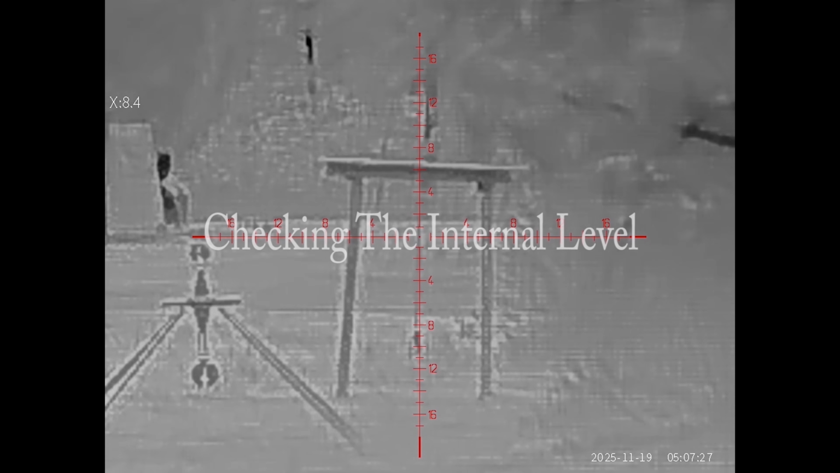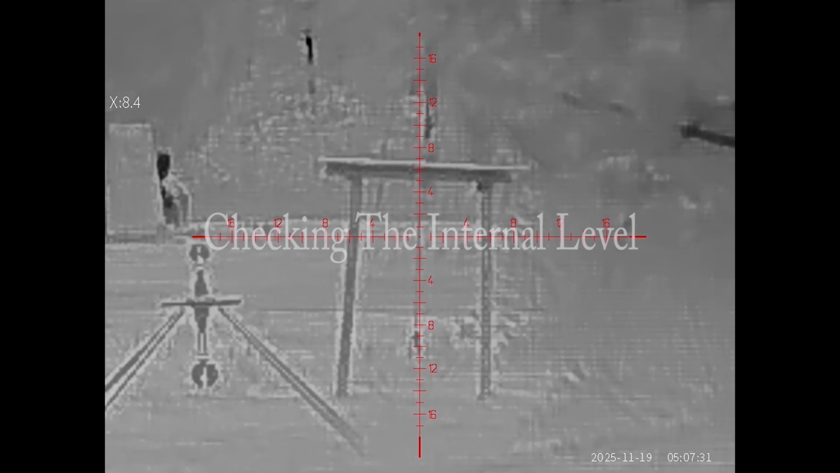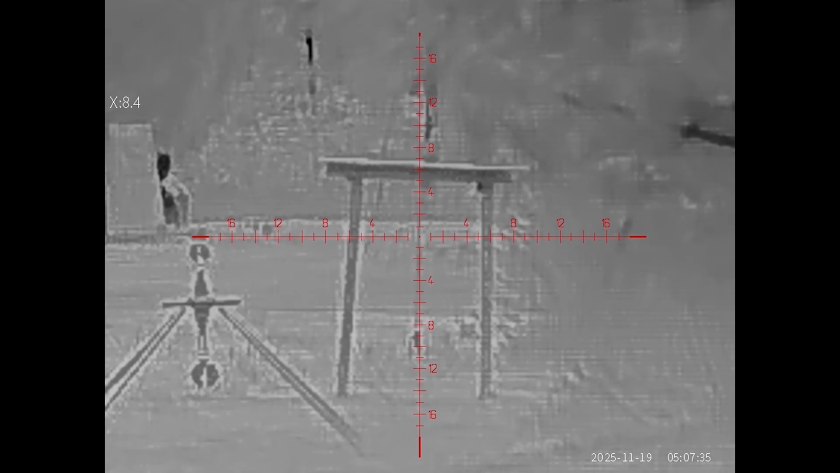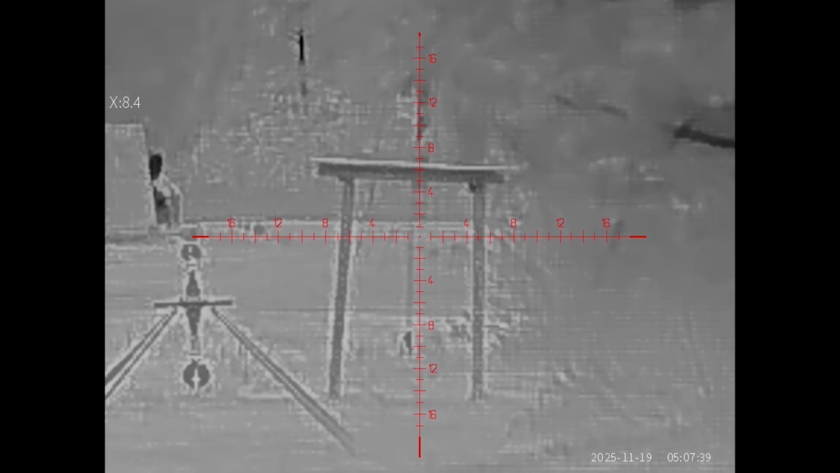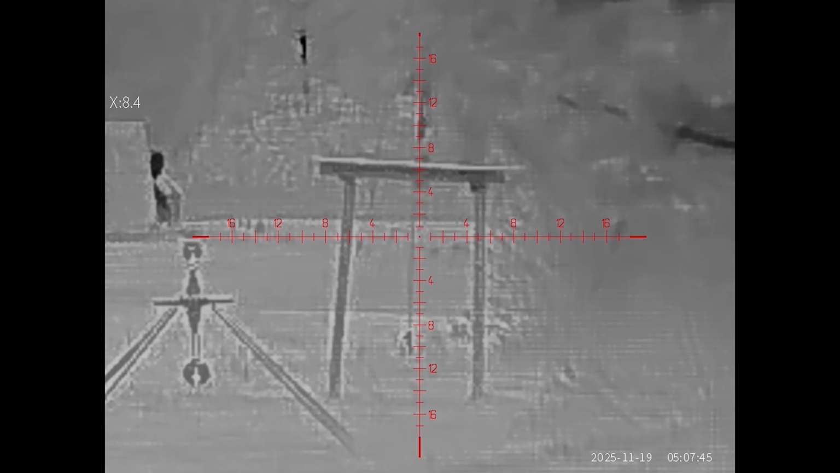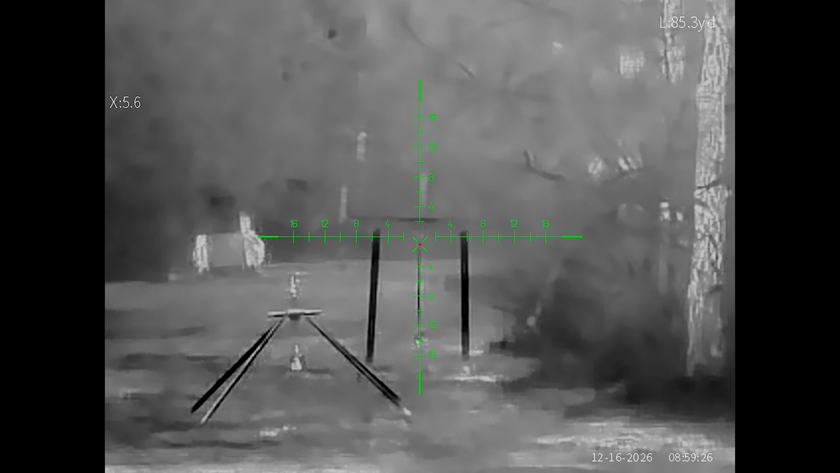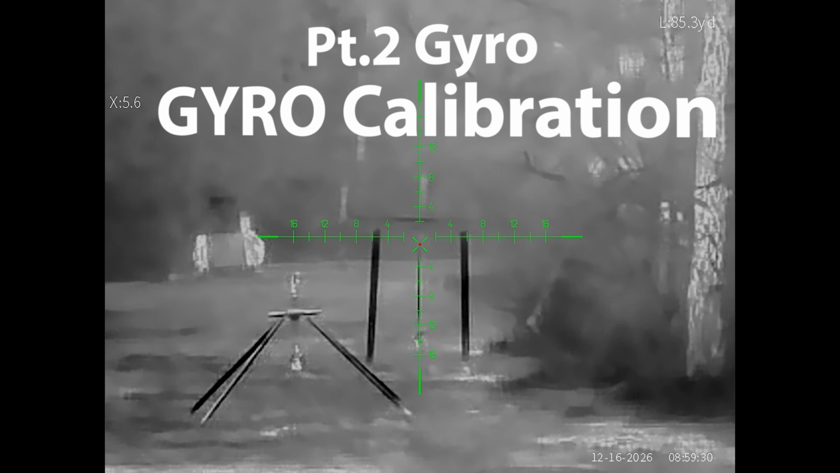Reticle. See if we can get stable. We have the reticle at about 65 yards. So we're on 0 and we're lined up.